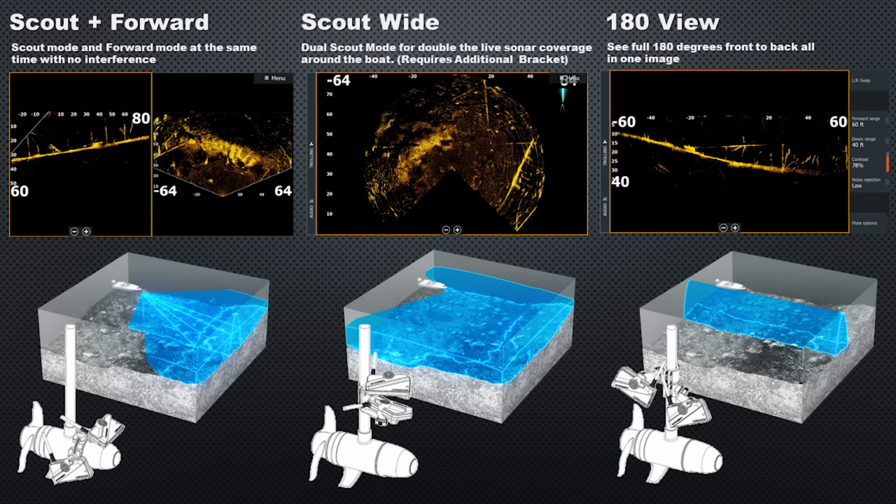Then we have the 180 view, and this is going to be 2 transducers, one basically pointing forward and one back a little bit, and that will give us a 180-degree view down below the boat. This 180 view is the closest thing that any manufacturer has done to come to my request of having a software switch to go between forward and down rather than a physical rotation of the transducer. So now with the 2 systems, we're able to point one back, point one forward. That will give us coverage under the boat and ahead of the boat as well.